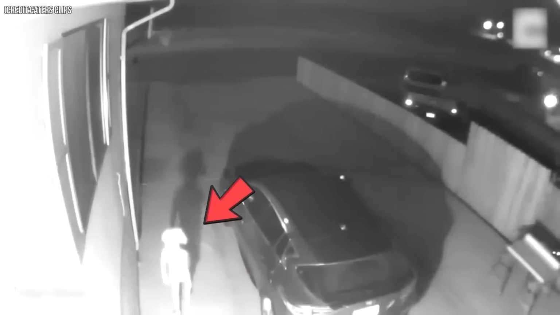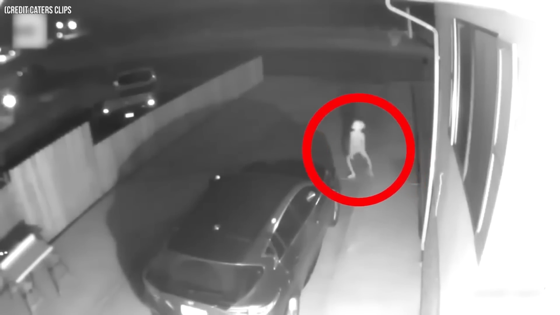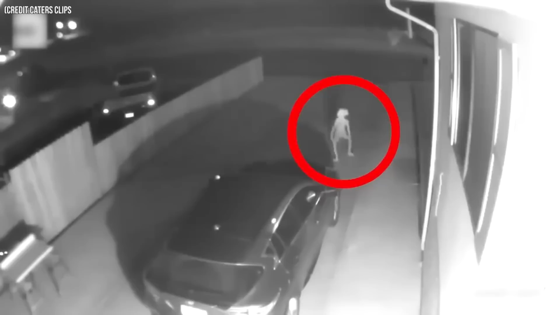You might find it either funny or creepy, but this family's security camera caught a creature that they initially thought was their son playing a Halloween prank on them. In the video, you can see a thin-legged creature with a head resembling Dobby from Harry Potter. However, upon comparison with their son's video, it's clear that it wasn't him. What do you think?